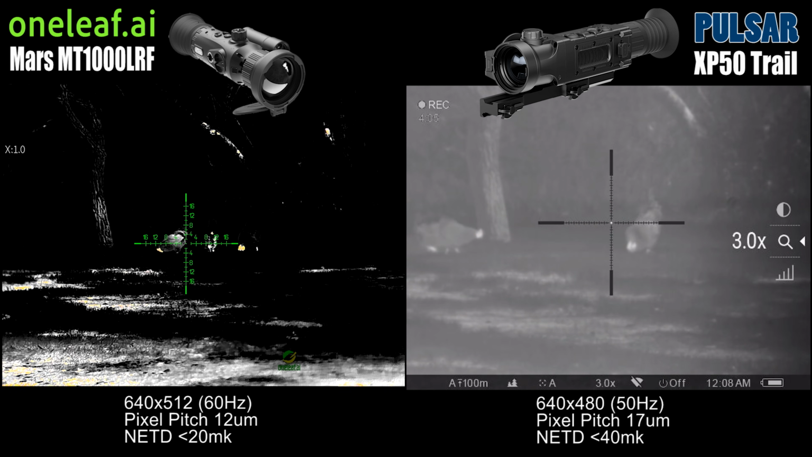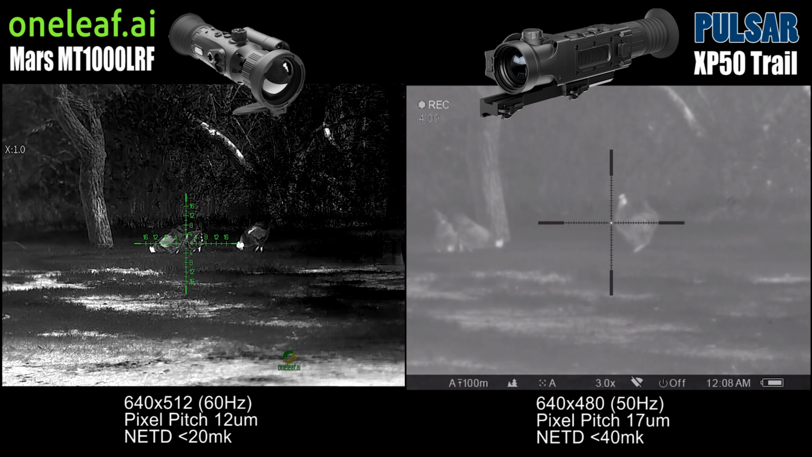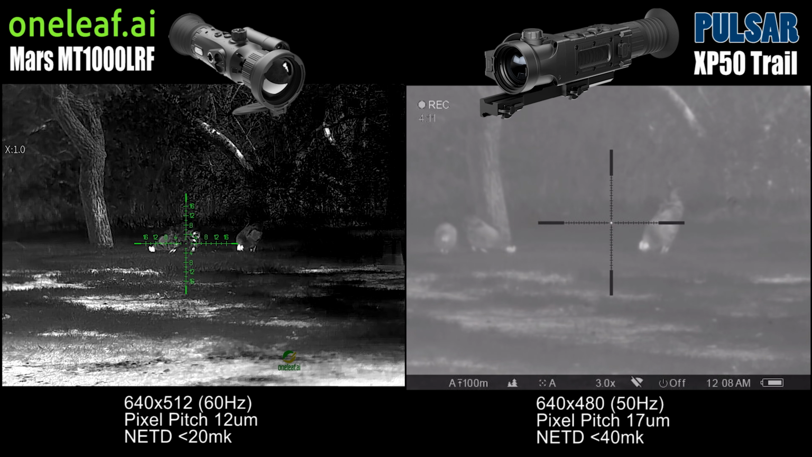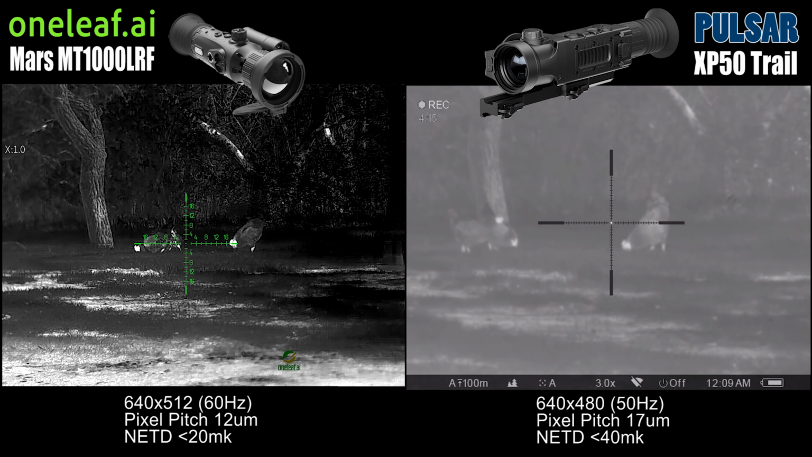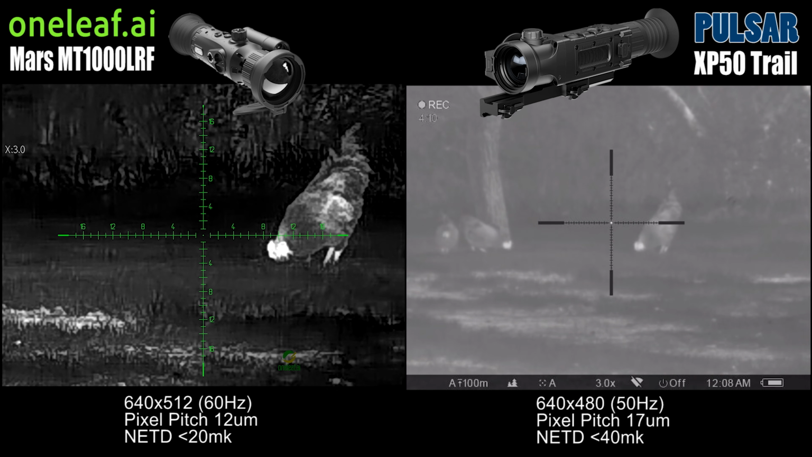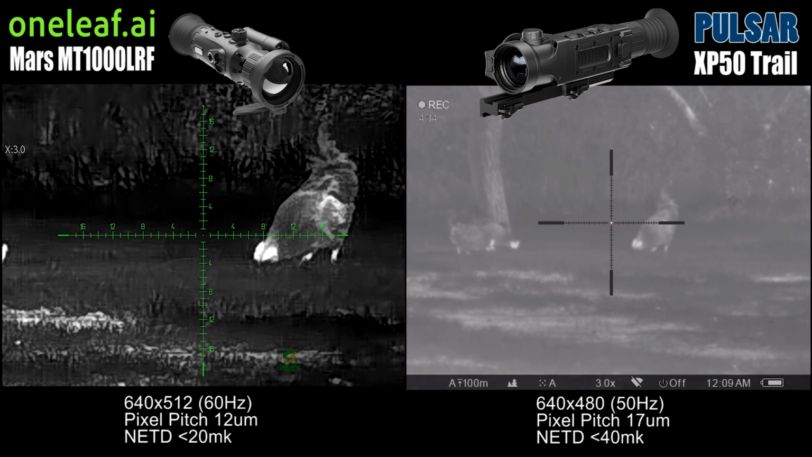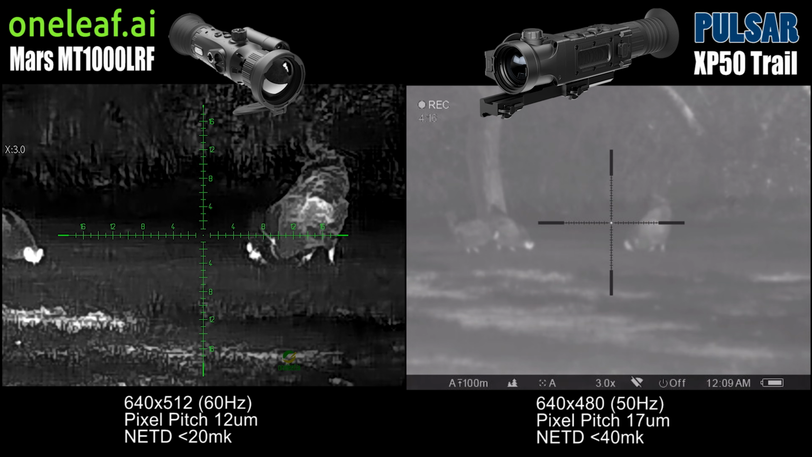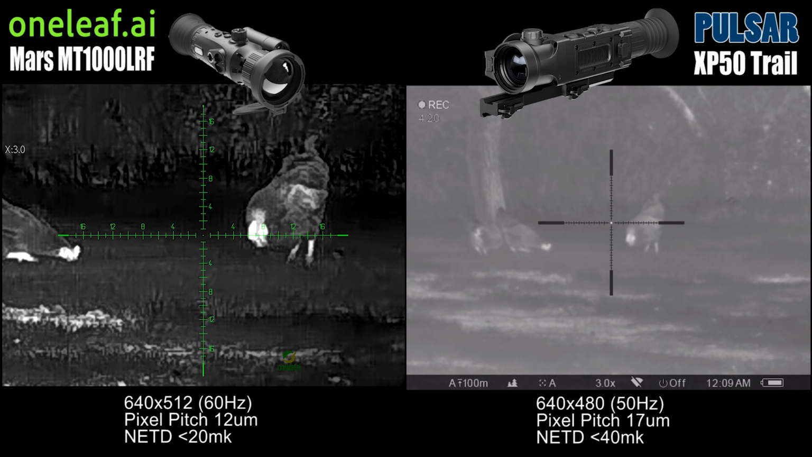And glory hot. And back to white hot. Now the Trail XP50 does have a reboot that happens. Maybe that was throwing it off. Now we're going to zoom in and crank it up to 3 on the Pulsar. And with the Oneleaf, it's a bit more simple of a process. You don't have to go into any menus for magnification. You just turn the knob on top to get up to 3 power.